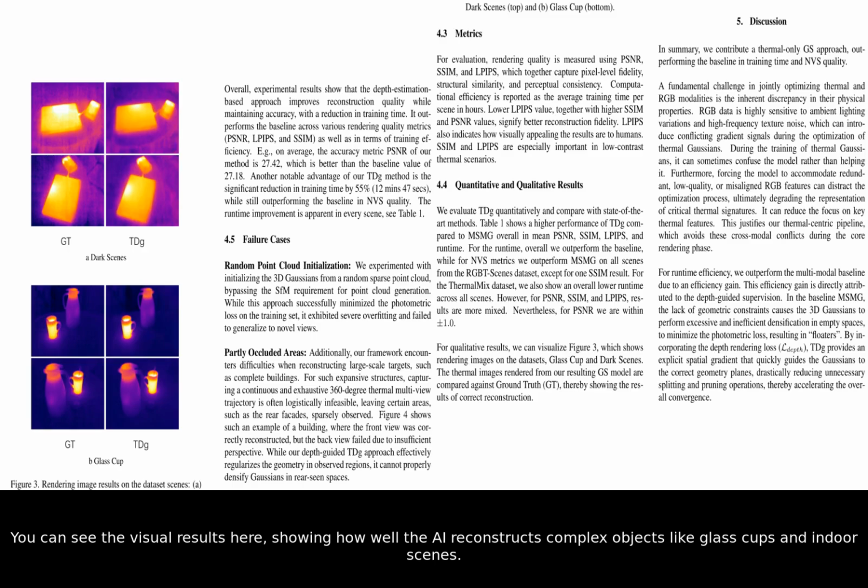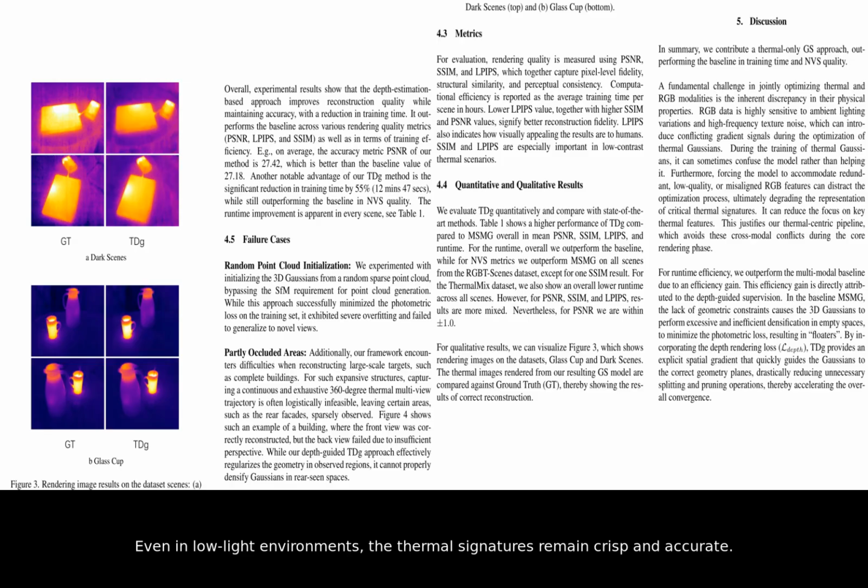You can see the visual results here, showing how well the AI reconstructs complex objects like glass cups and indoor scenes. Even in low-light environments, the thermal signatures remain crisp and accurate. This is a massive win for industrial inspections where machines need to be monitored for overheating. It could also be used to create digital twins of buildings to track energy efficiency and heat leaks.